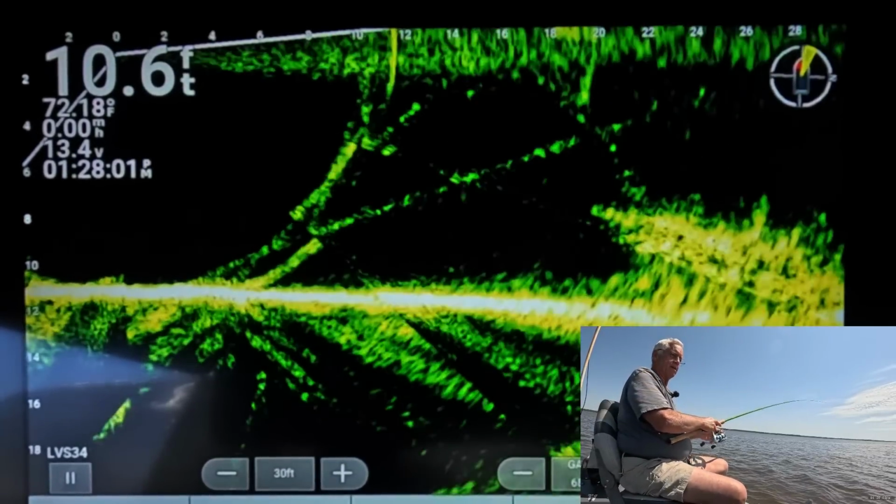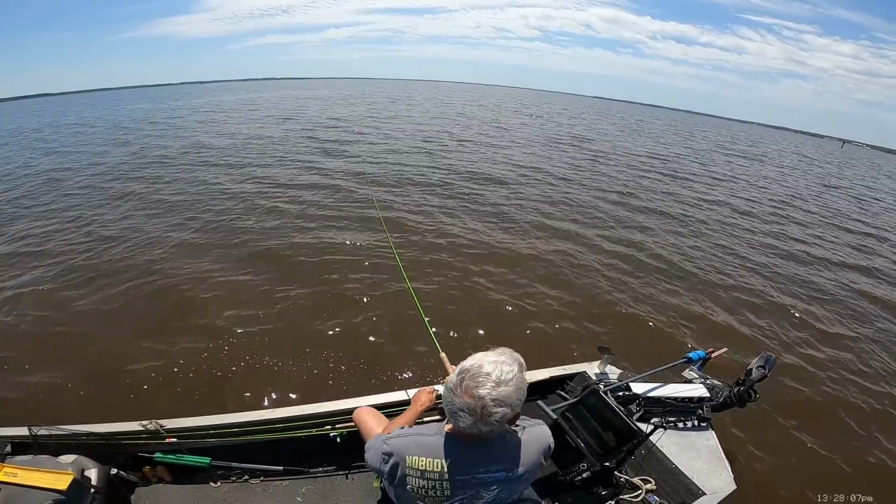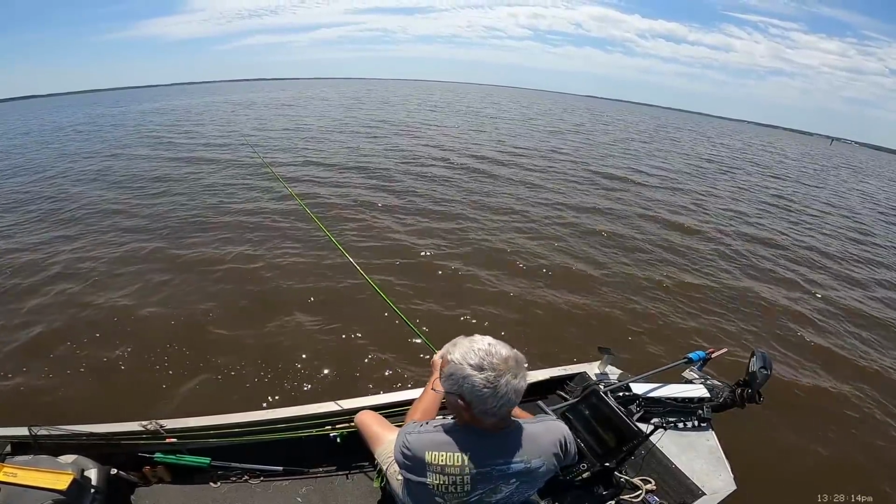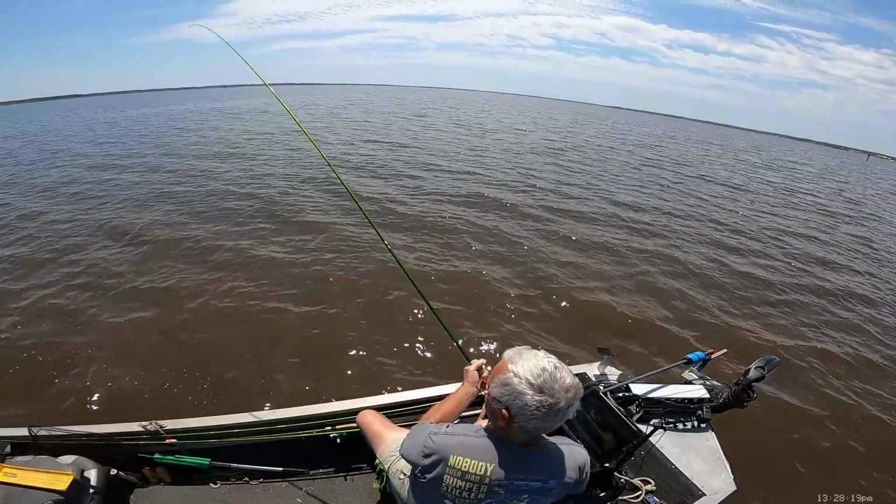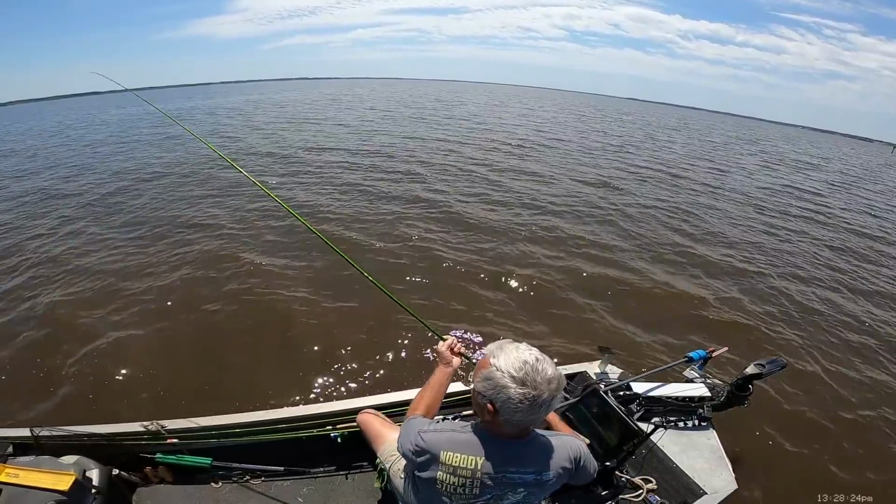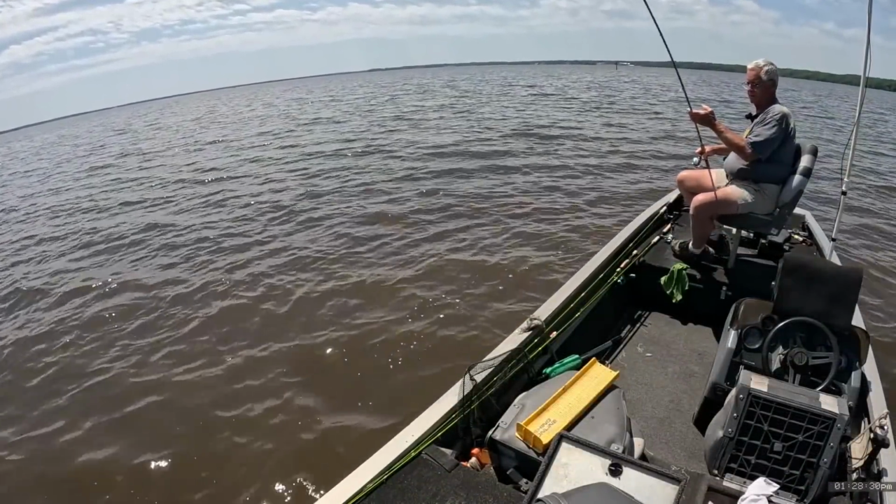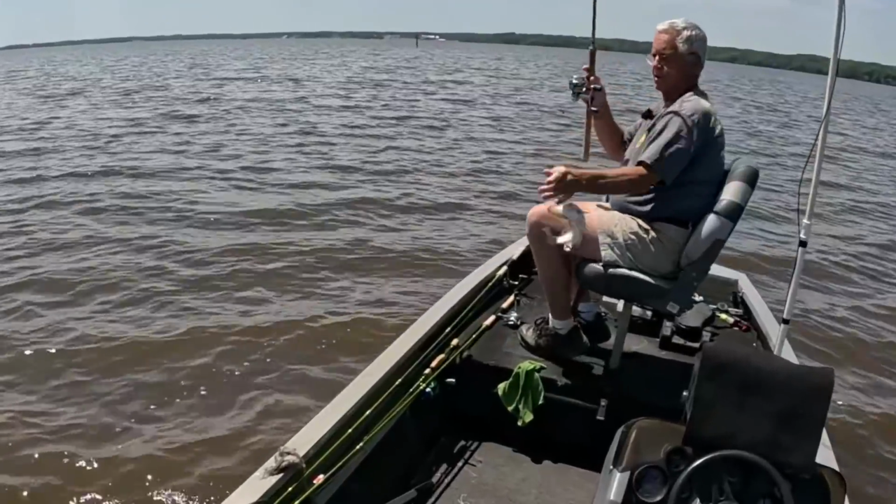Man, he hit that on the fall. That's unusual. That tree way out there too, ain't it? Man, we done got a honey hole with him. Good Lord of mercy. That thing pulling like I've got a hold of a whale out there. He's starting to come in now. There he is. Come on up here, big old fish.